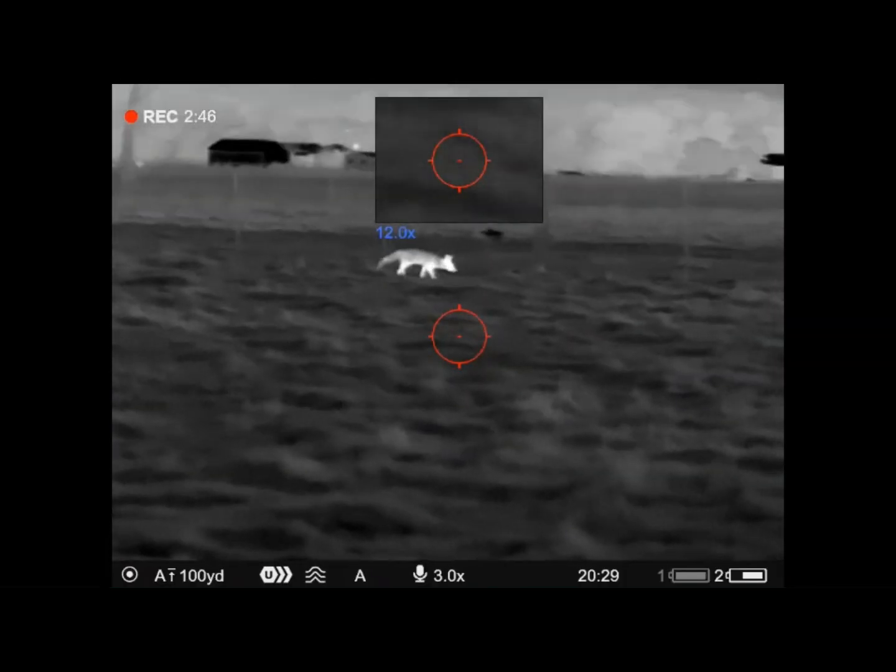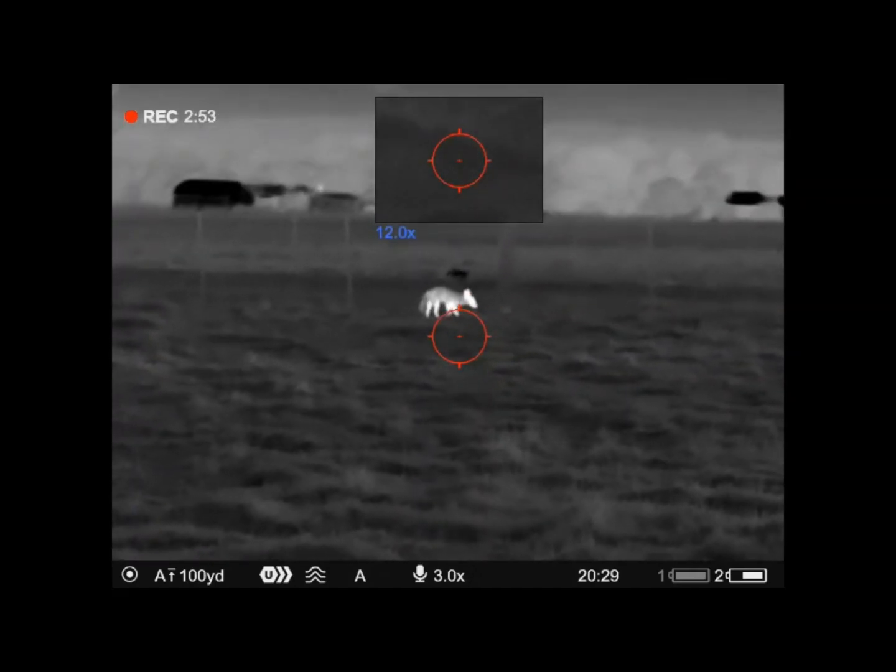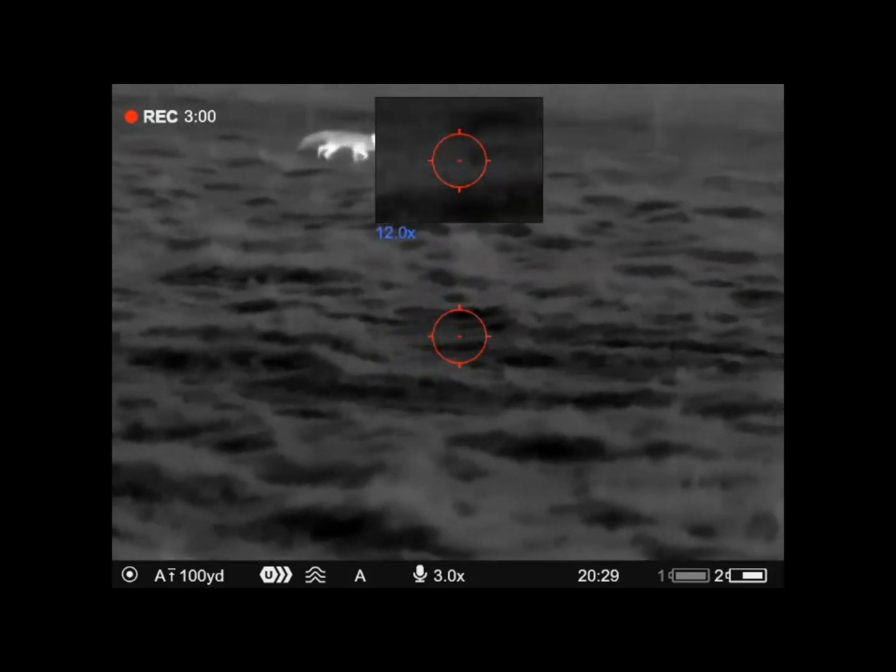The only issue is at longer ranges with the mid-range models, where target identification can sometimes be difficult in some situations. So you always need to be careful with identification before you pull the trigger with whatever gear you're using.